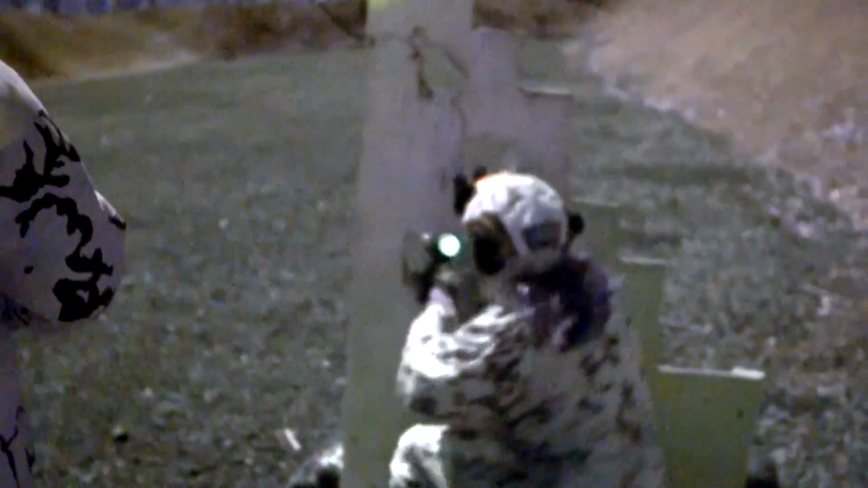On this particular one, the thermal did me some nice favors because, as you can see, both of these targets are pretty visible. That one's a little bit harder than the other, but that popper's not hard for me to spot here. The left side target in particular gave a lot of people trouble. Definitely in the passive division, and even some of the people in the active division had a hard time spotting that target even with IR illumination.